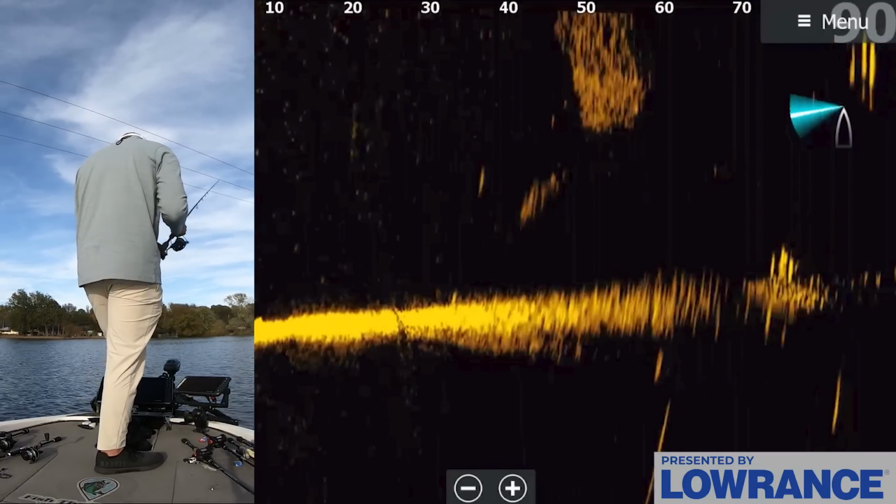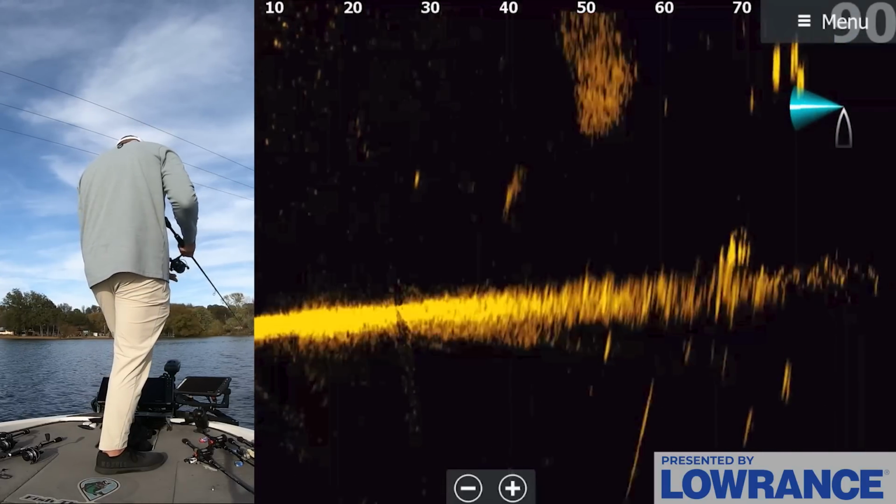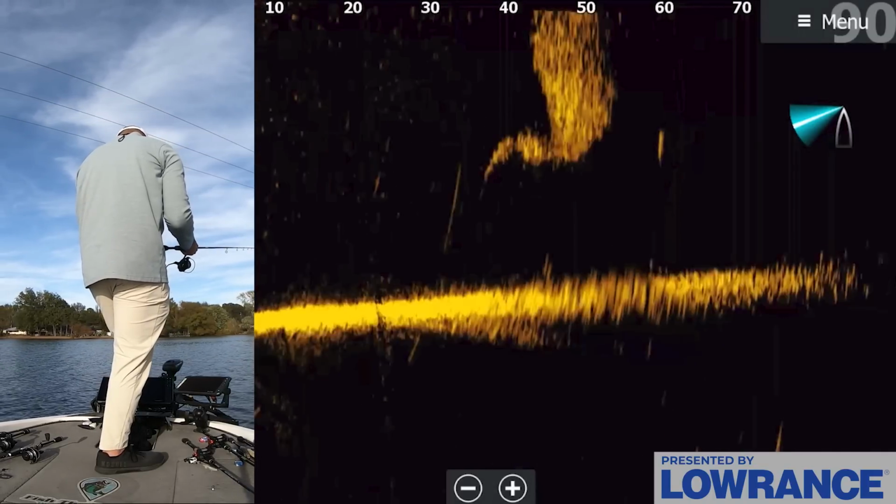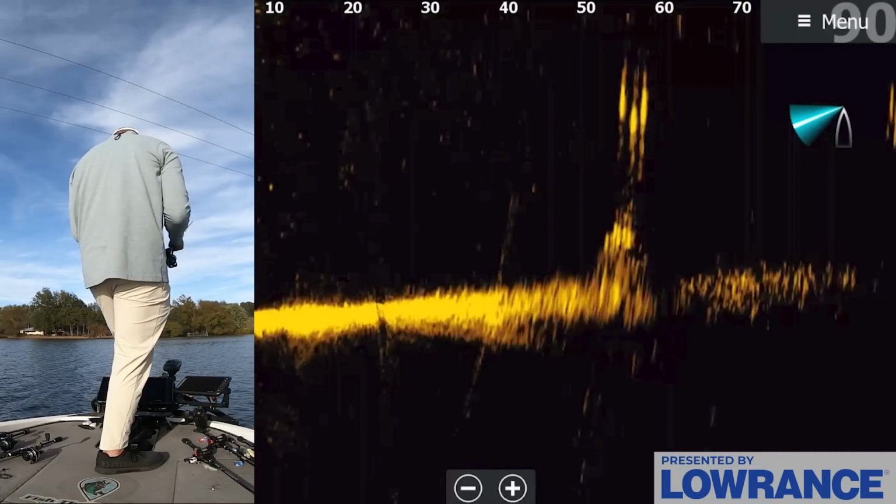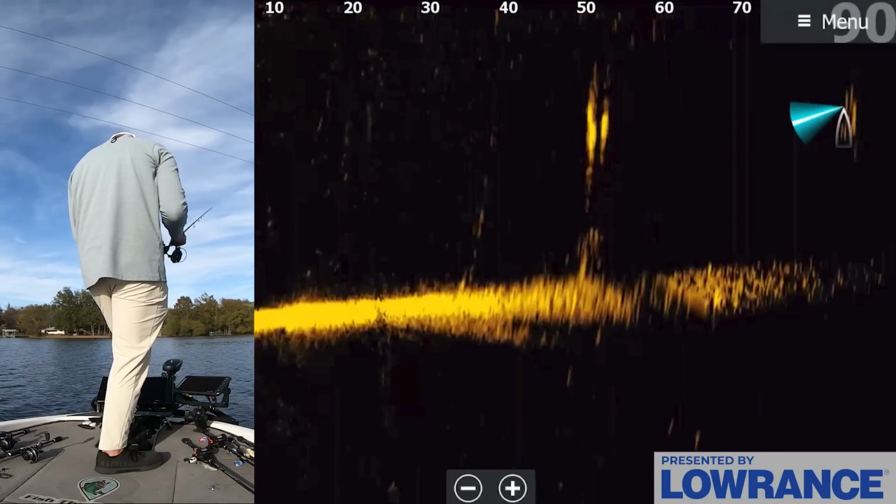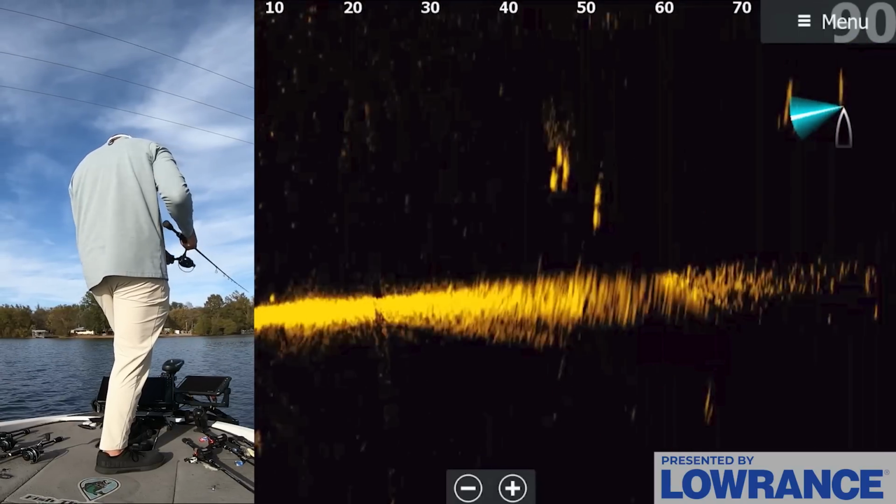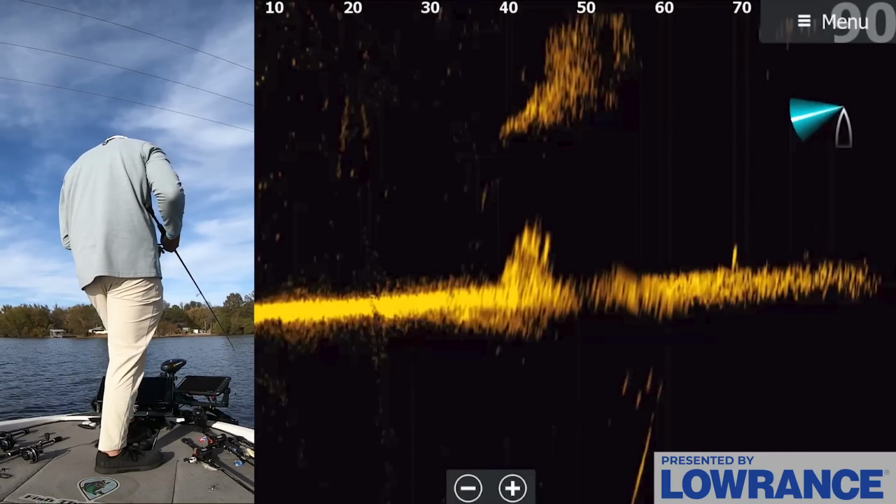Oh, there's more bass coming. Oh, look at those bass at 70, 80 feet. Those are good ones. They're swimming right towards that. Let's see if I can get a cast on those. Come on. We're all around them right here. Eat my deal. Oh, I missed the cast a little bit. You can see those fish right there. Those are the ones we're looking for. There's more around here too. There's that bait ball. There's fish in that bait ball.